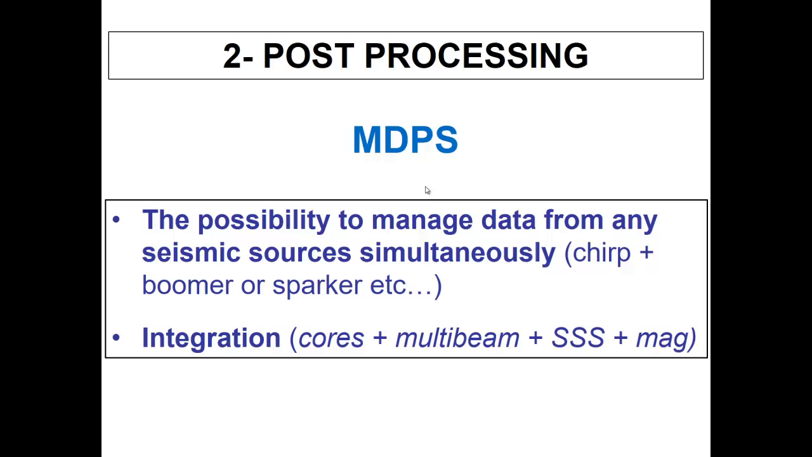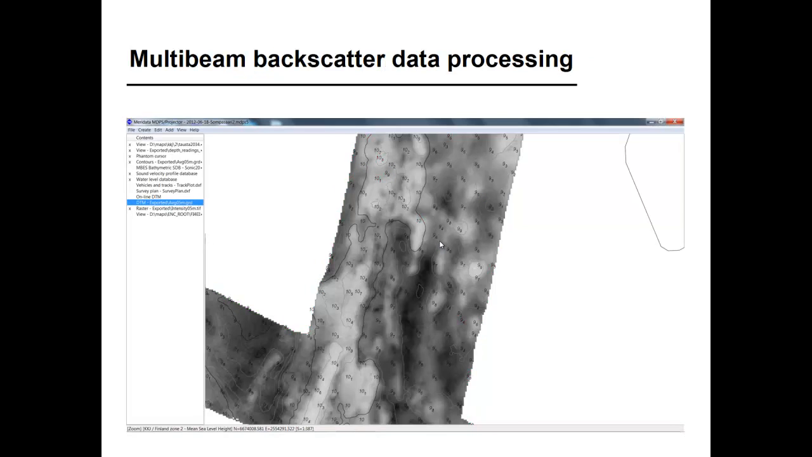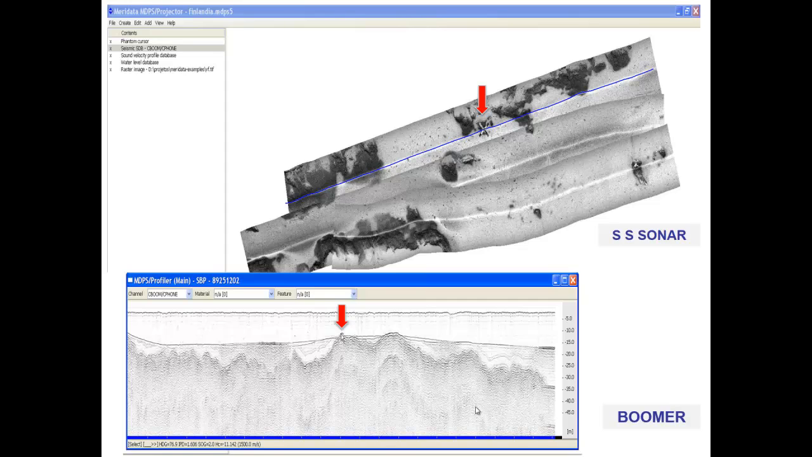I mean, analyze, interpret, and process data simultaneously from different frequencies and different kinds of seismic sources. Here, just as an example, you have bathymetry data and backscattering data processing. So you can analyze a mosaic from side scan and correlate it with boomer data.